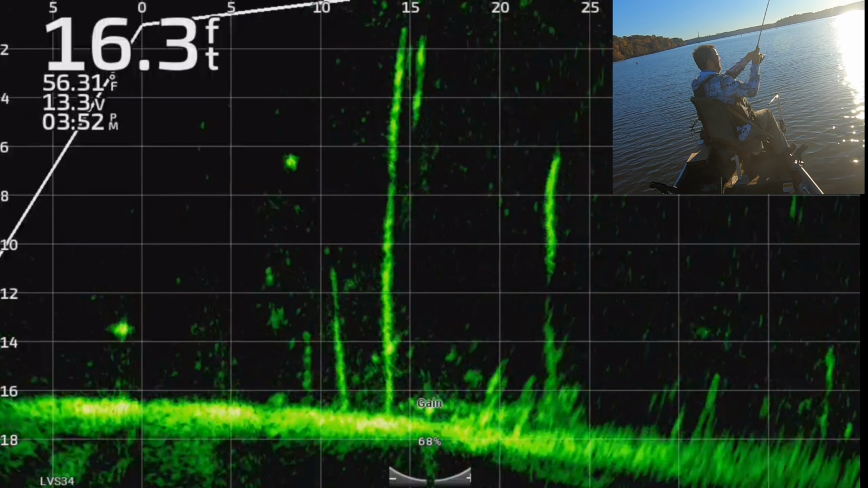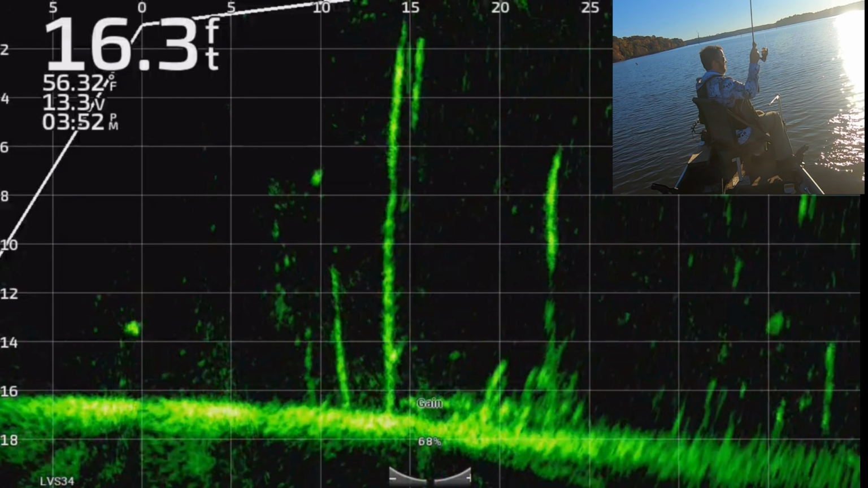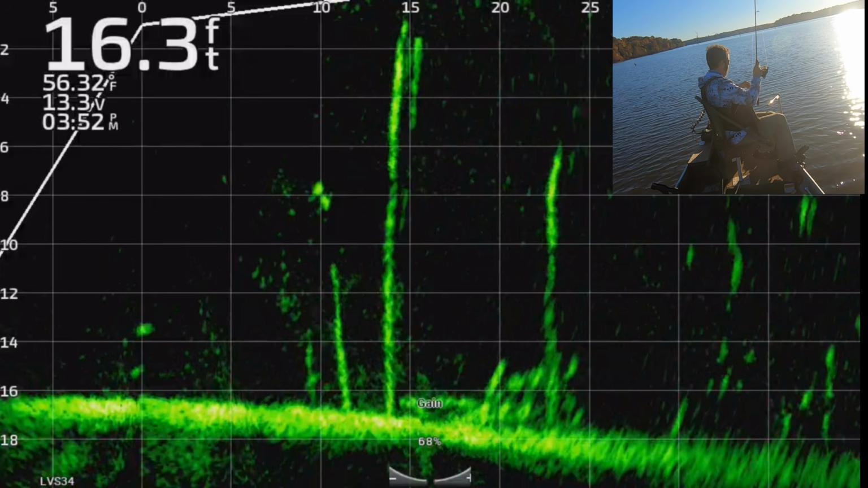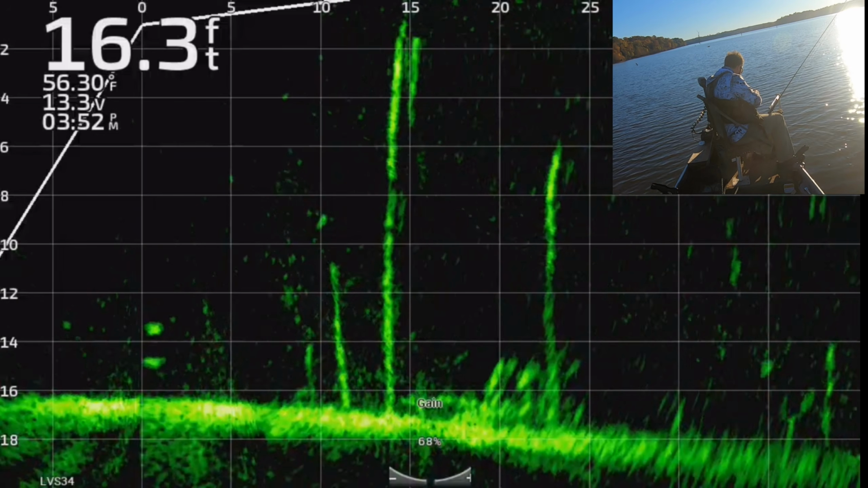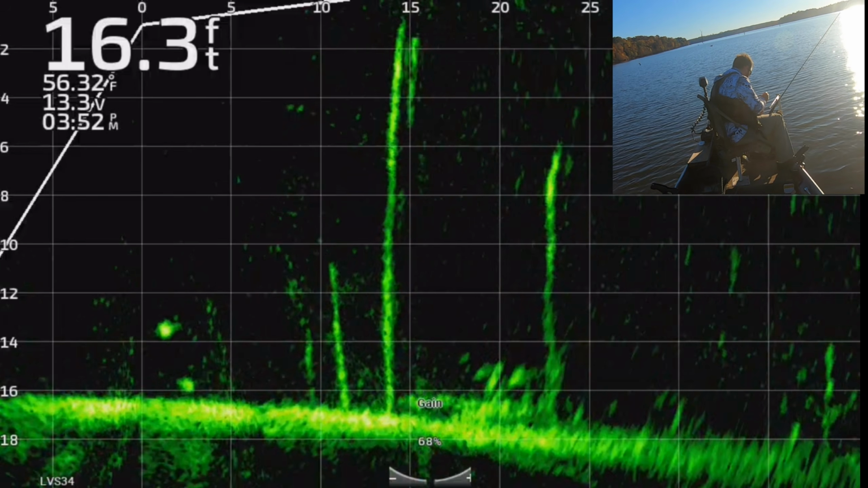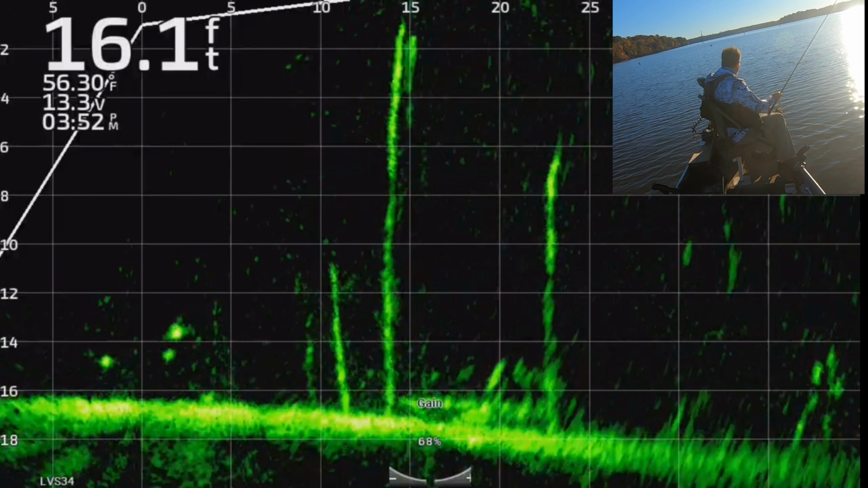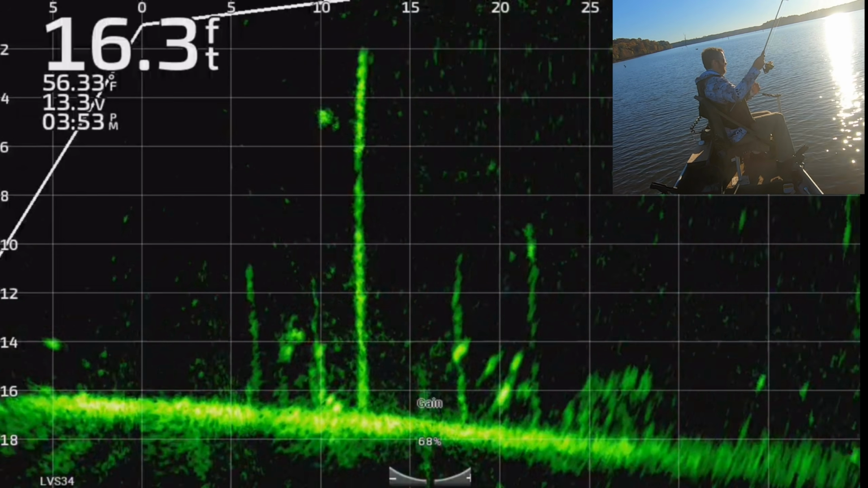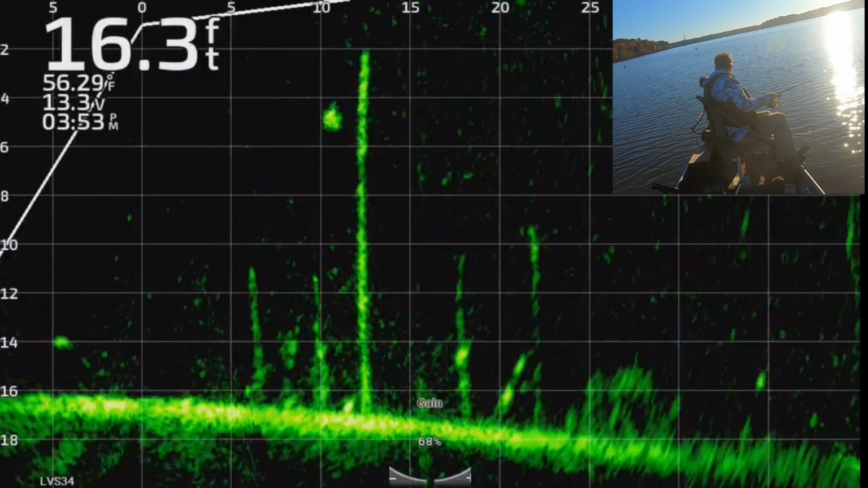There he is. Little bitty guy. Boy, he was just barely hooked too. Oop, there he goes. Easy, little fella. Tiny. Oh, that didn't look too pretty.